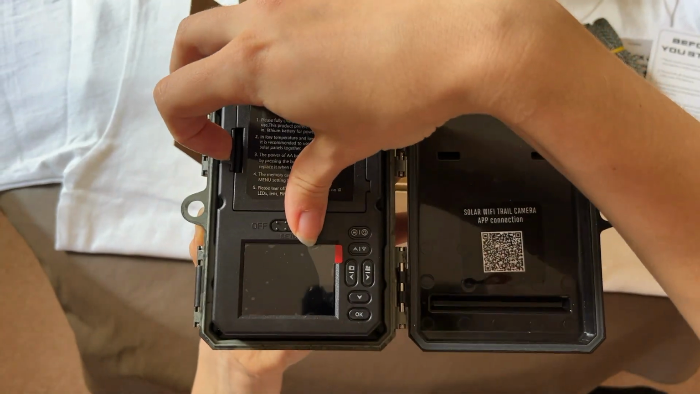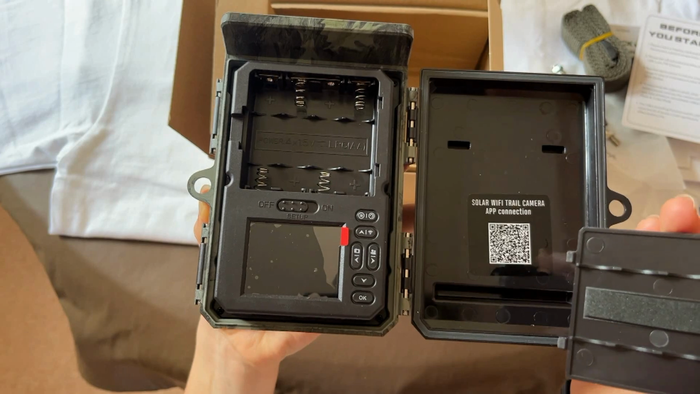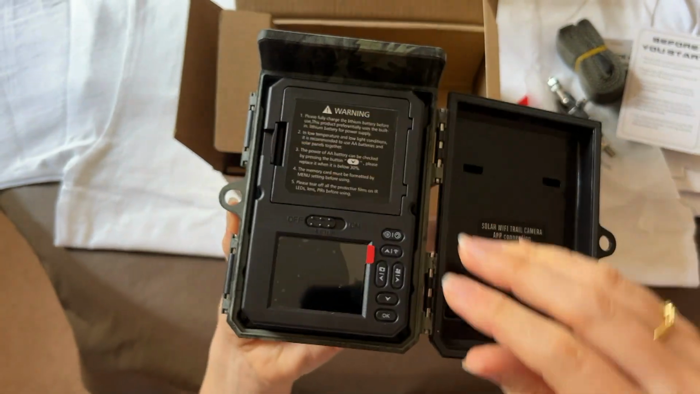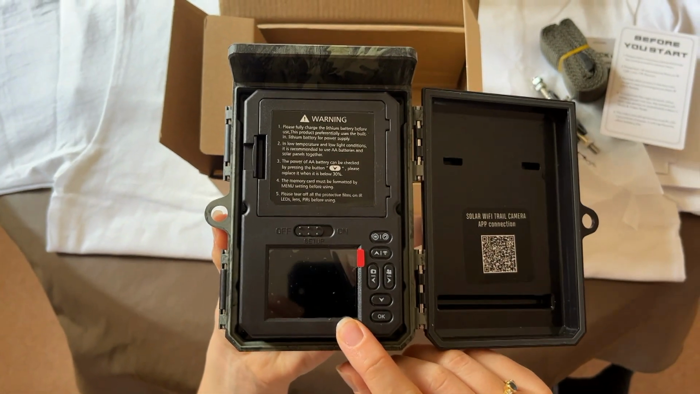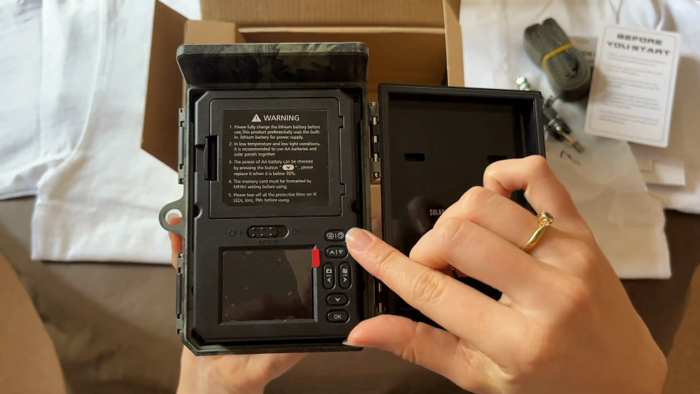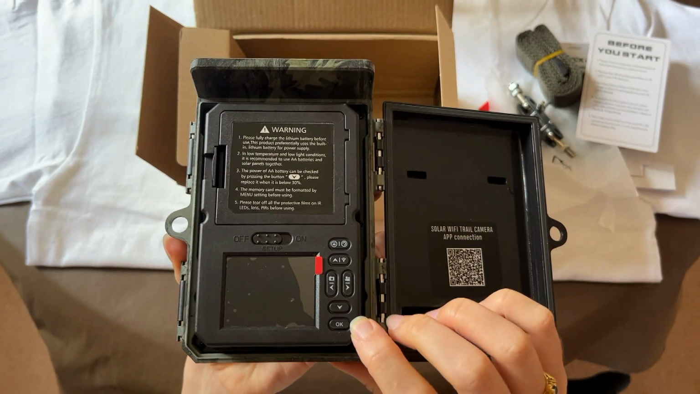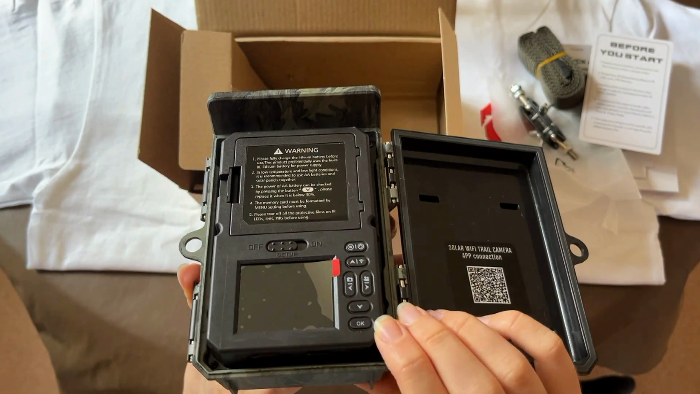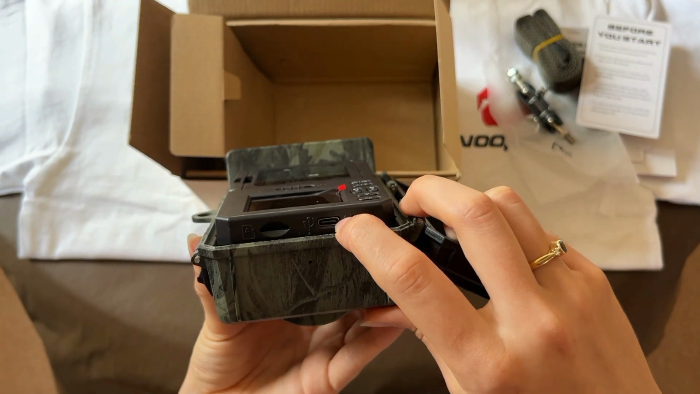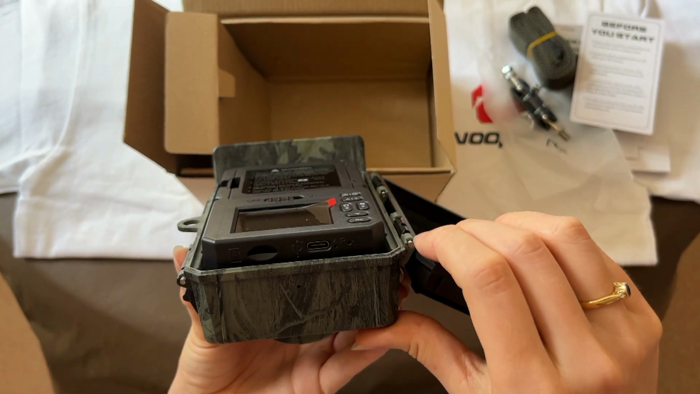In this section is where you can put the 4 AA batteries, which can be a backup for the solar panel. That's nice and compact, which is good. Here we've got quite a large screen, which is also really handy. We've got our on-off switch and all the buttons down here to take you through the settings, and we'll talk you through these a bit more when we go through the settings of the camera. Underneath here we've got the port where you can attach that cable we saw earlier, and also space for the micro SD card.